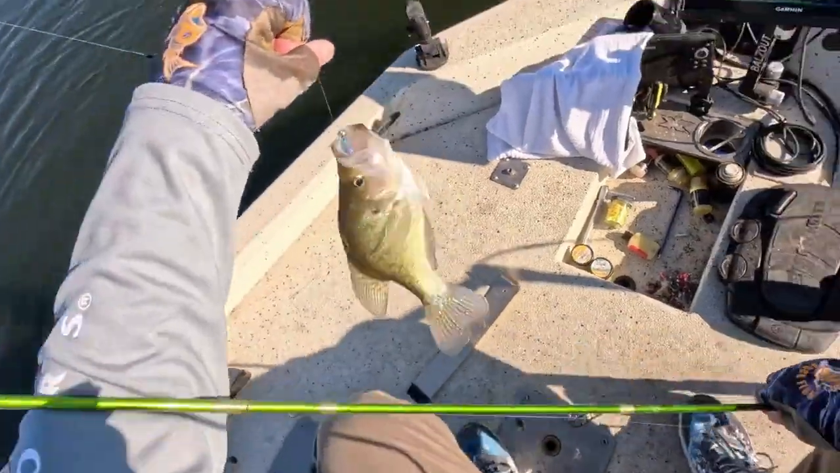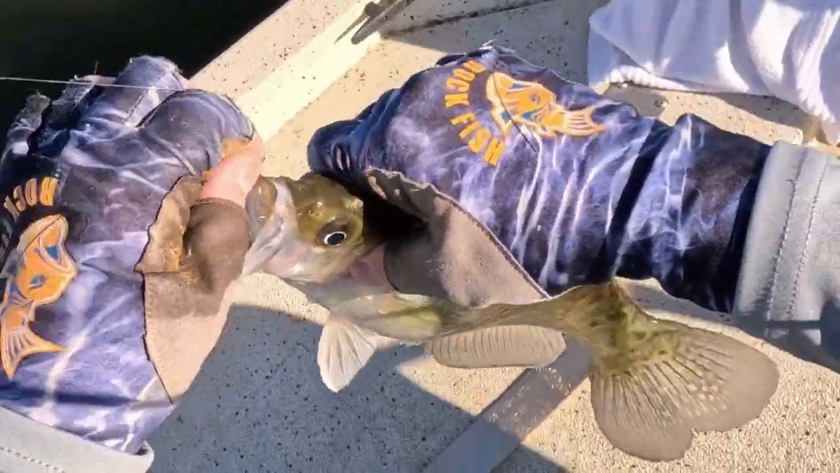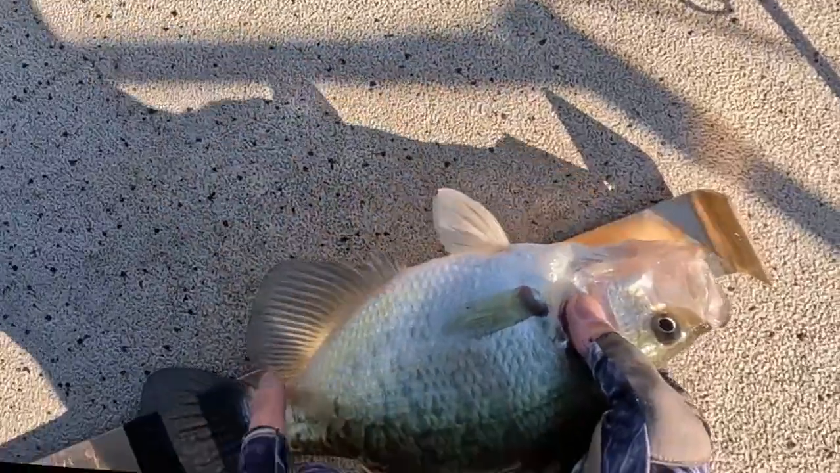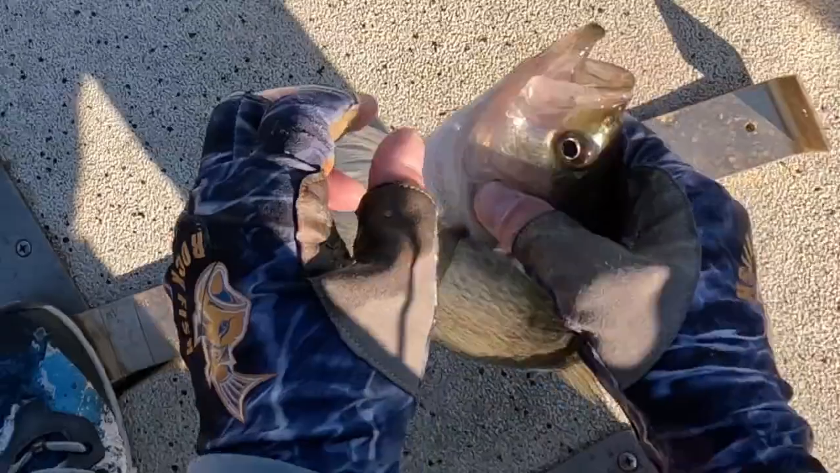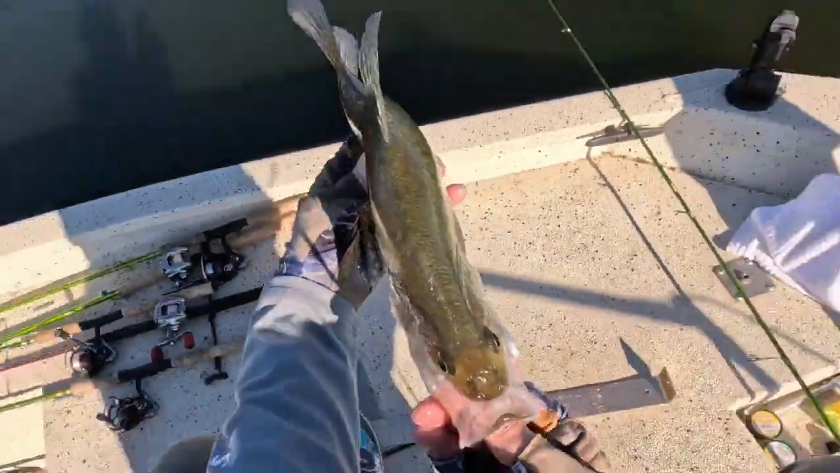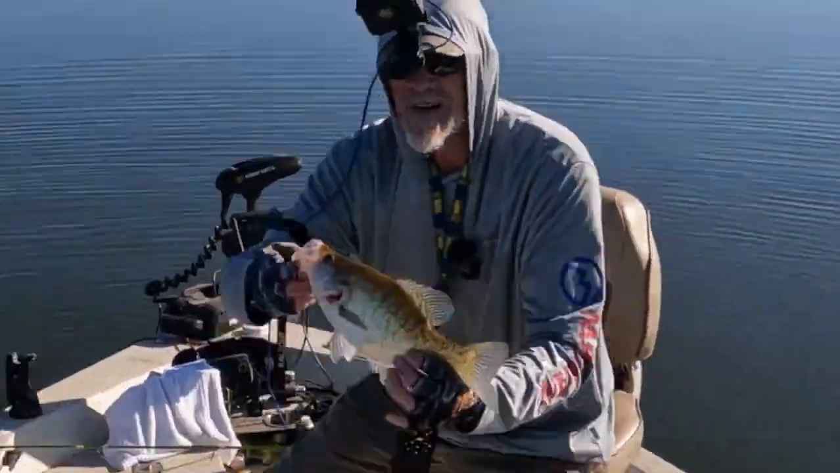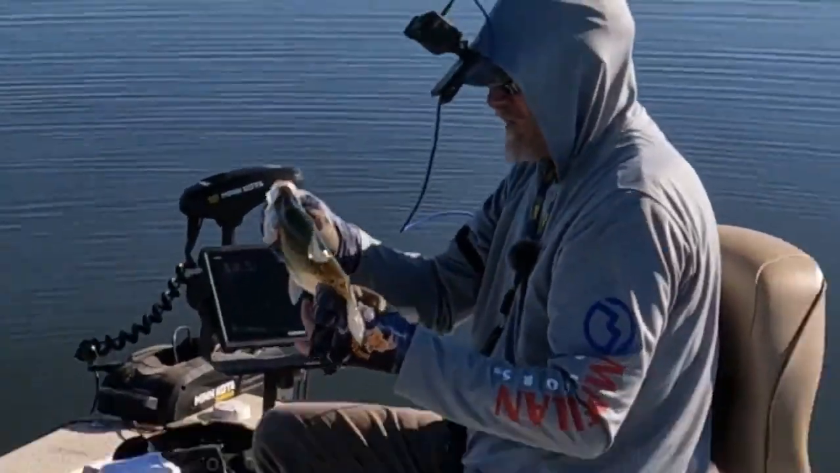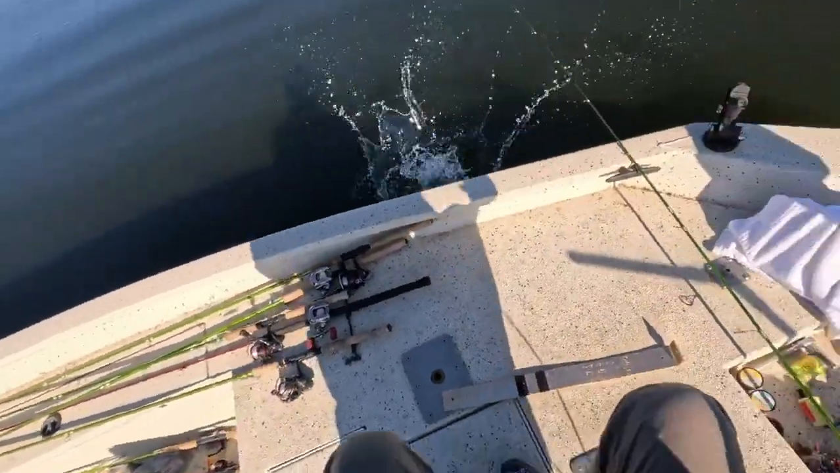Man. Look at this one. 12, 13. 13 and 3/4, right, almost 14 inch white crappie. Look at that. White crappie, almost 14 inches. We are letting you go, buddy. Get back in there. Get back in there and get bigger.